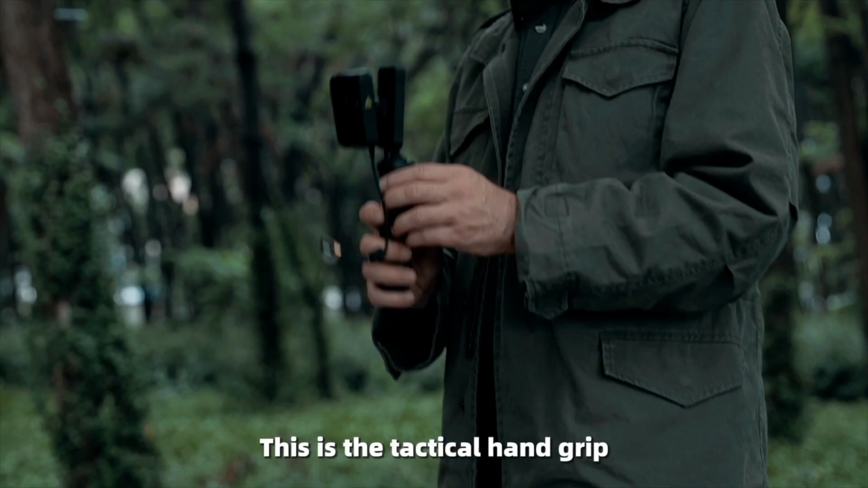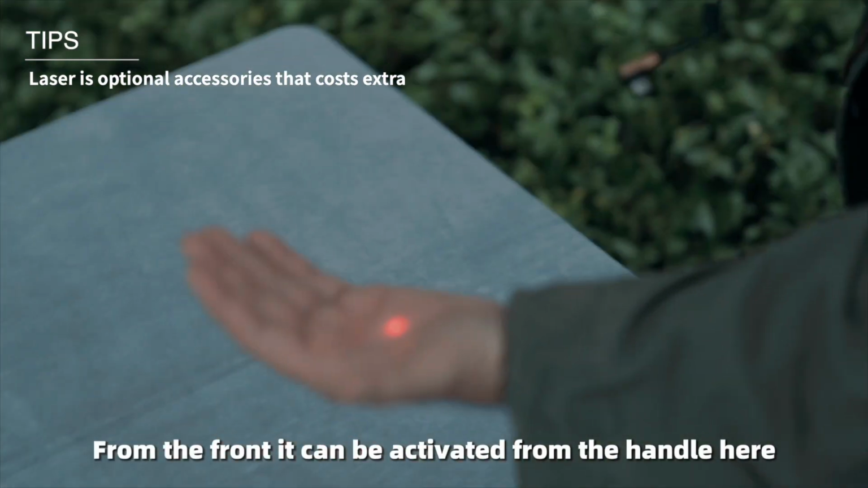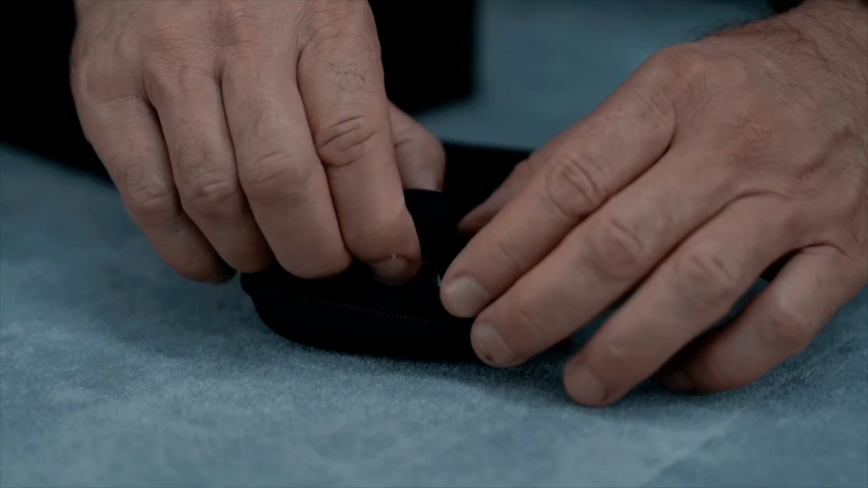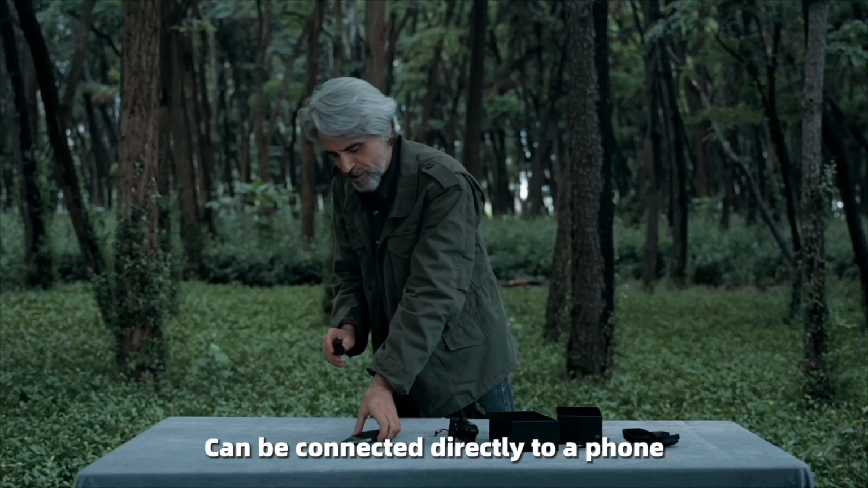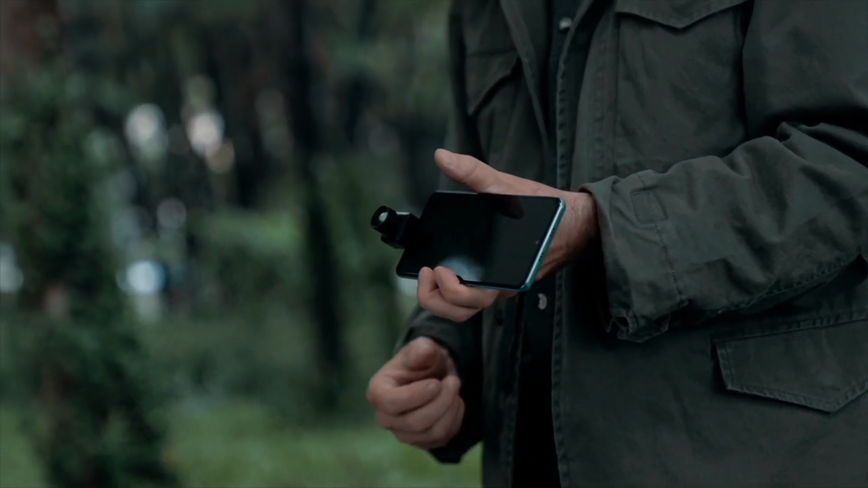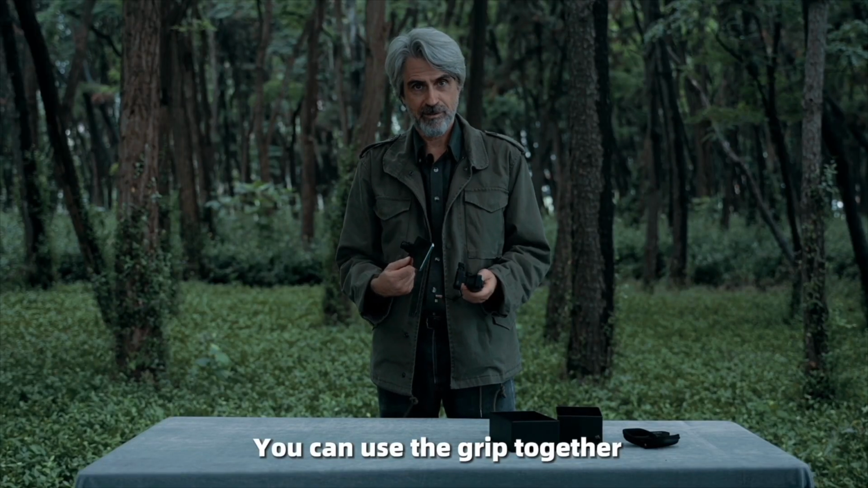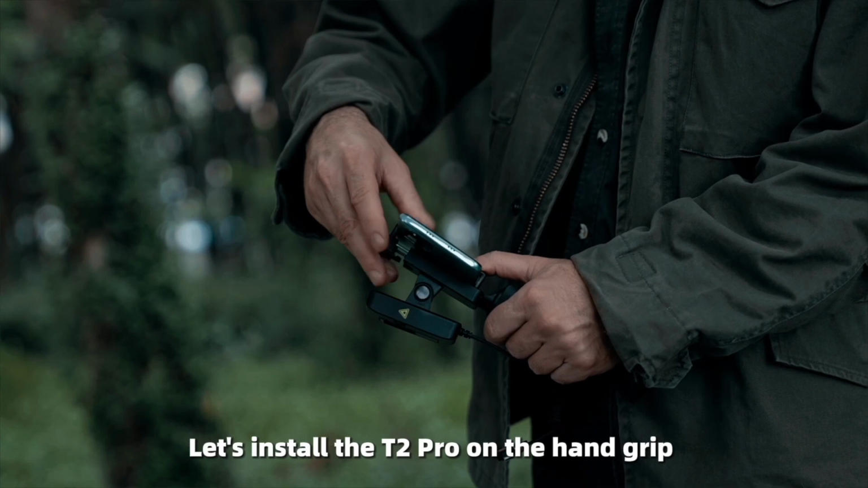This is the tactical hand grip, and it has the laser here to the front. It can be activated from the handle here. And the T2 Pro can be connected directly to a phone. Very easy, just like this. And if you have to hold it for a long time, you can use the grip together. It's very convenient. So now let's install the T2 Pro on the hand grip.